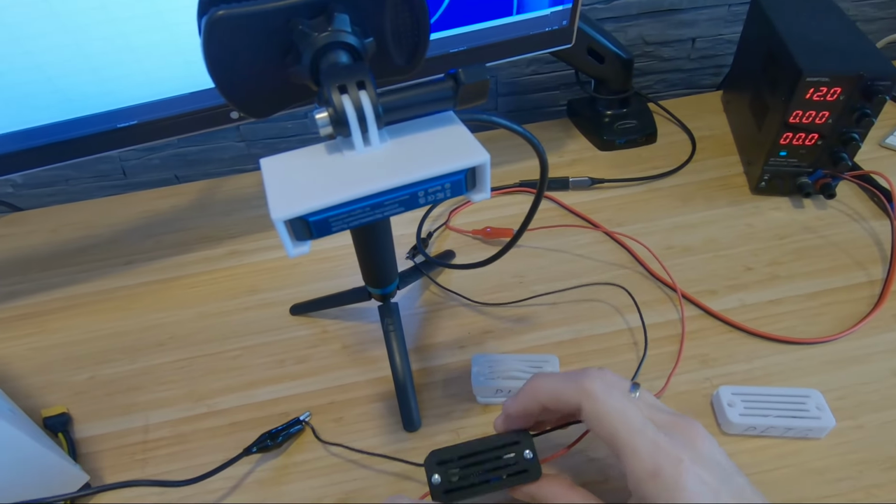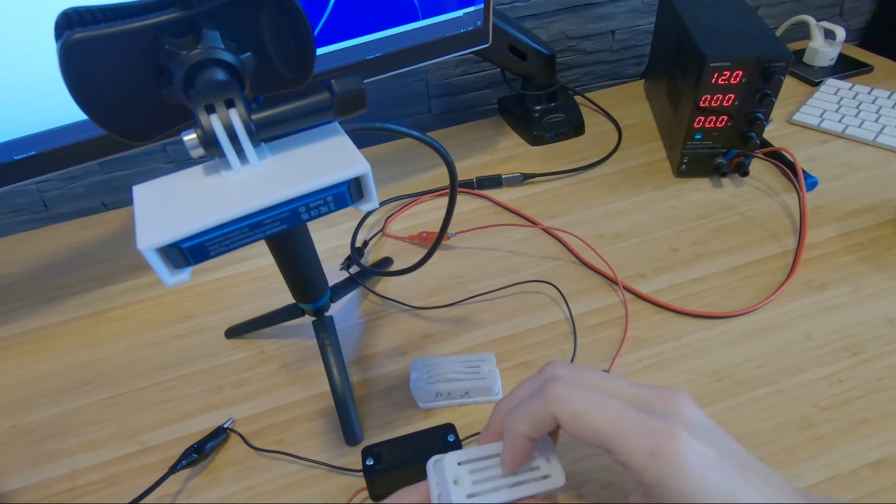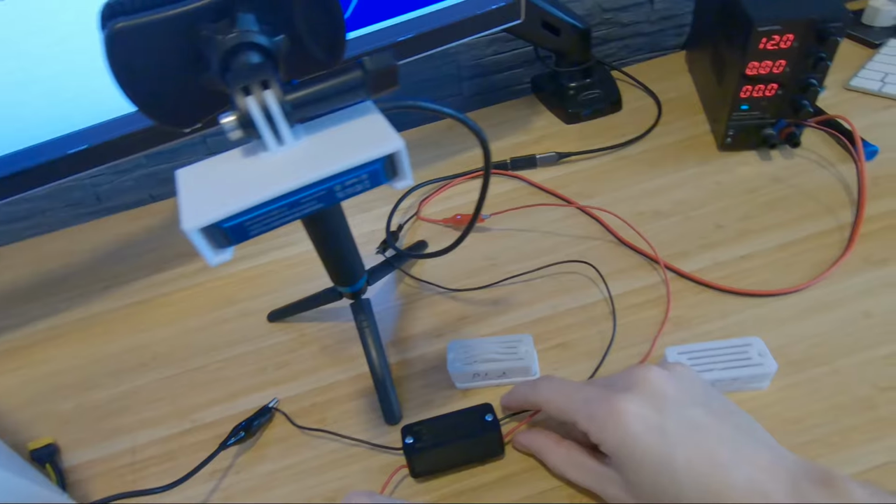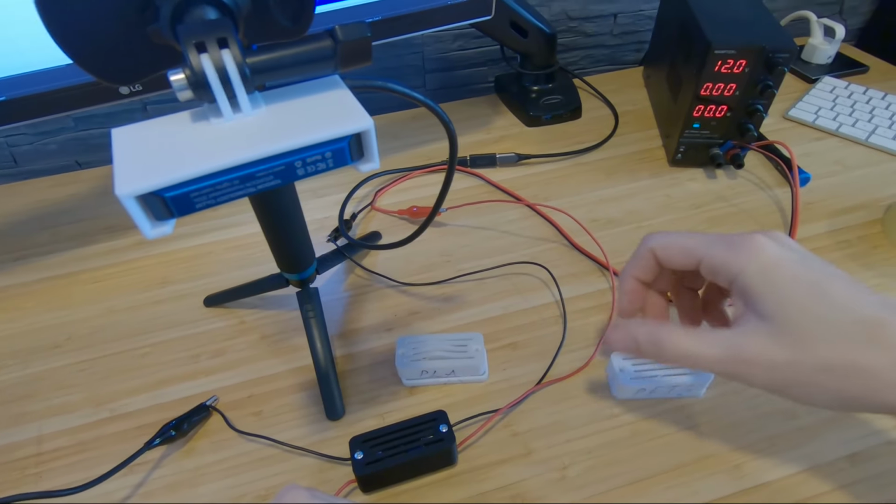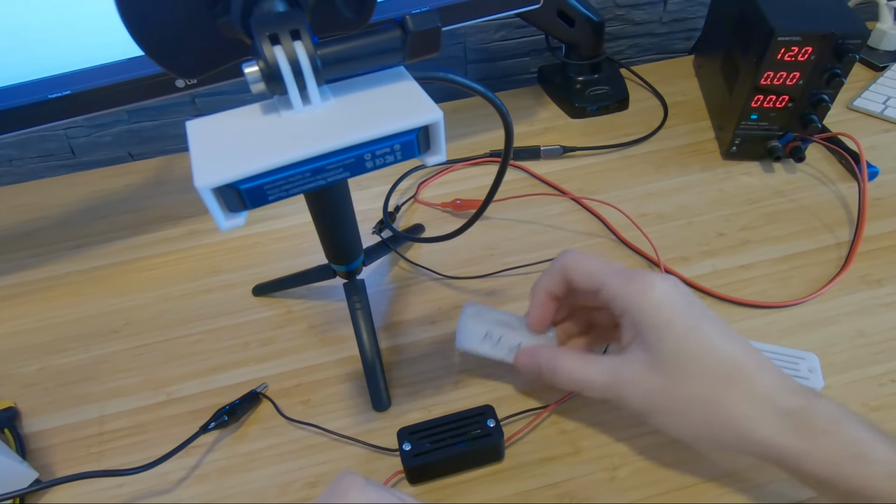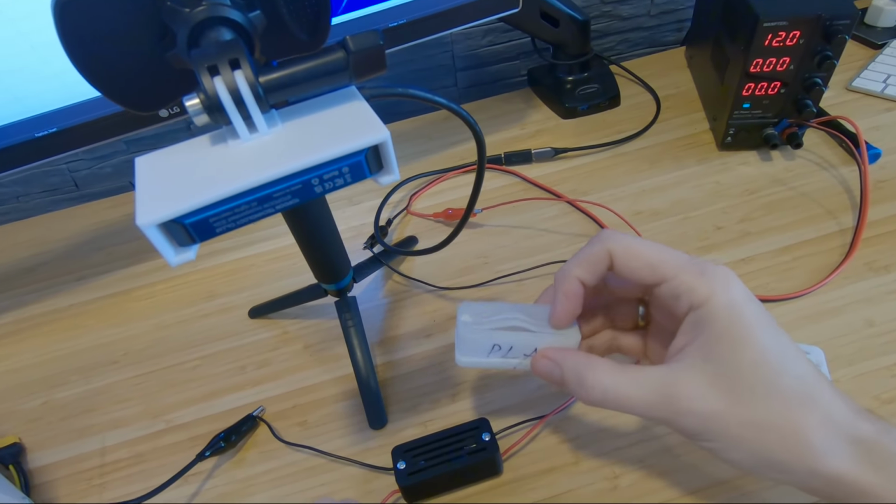ABS doesn't give, PETG mostly, but go like 2 amps on the ABS, PETG 2 amps, great. PLA 1.5 maximum.